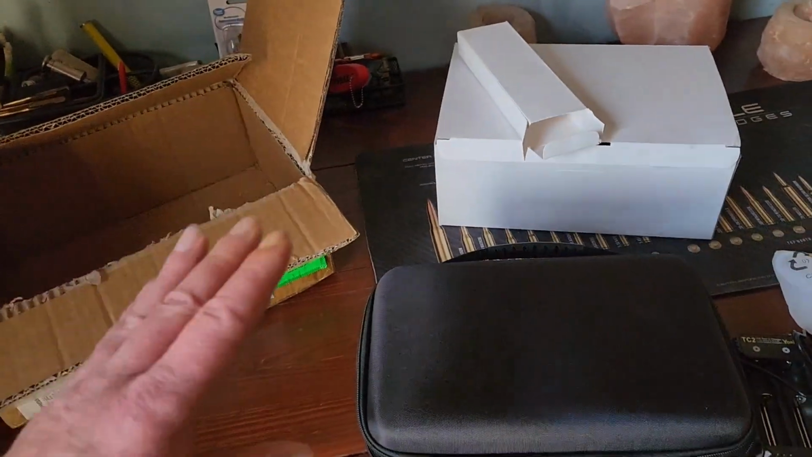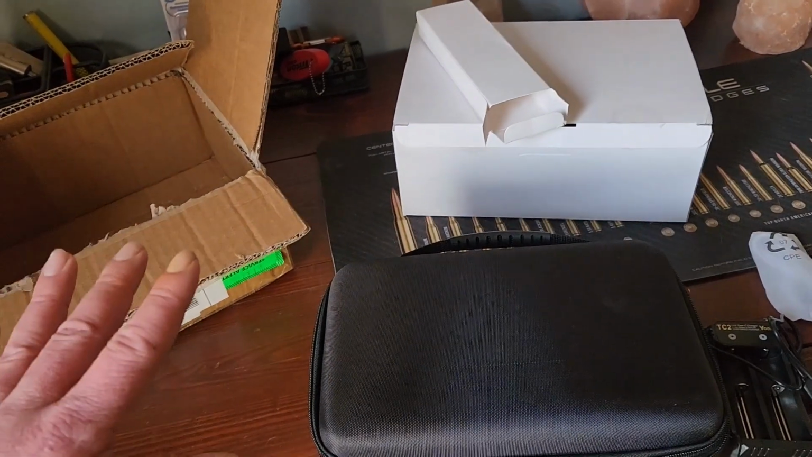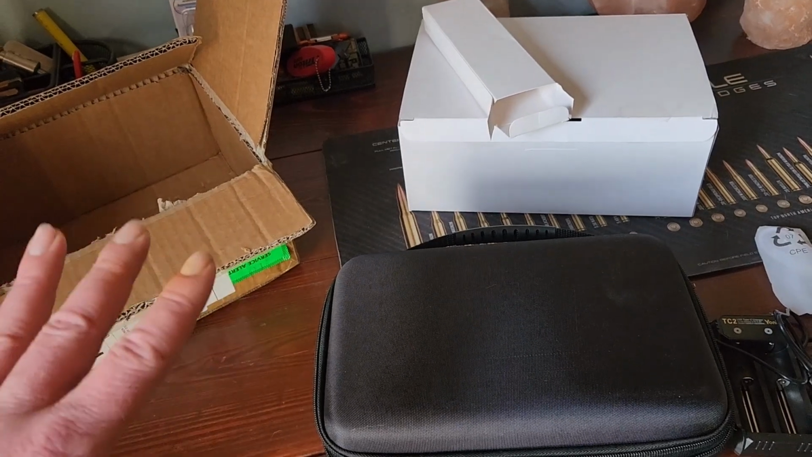Hey guys, so I finally got a package in the mail that I've been expecting. Actually, I got it 3 days early. It was the 17th. I wasn't expecting it until the 22nd.